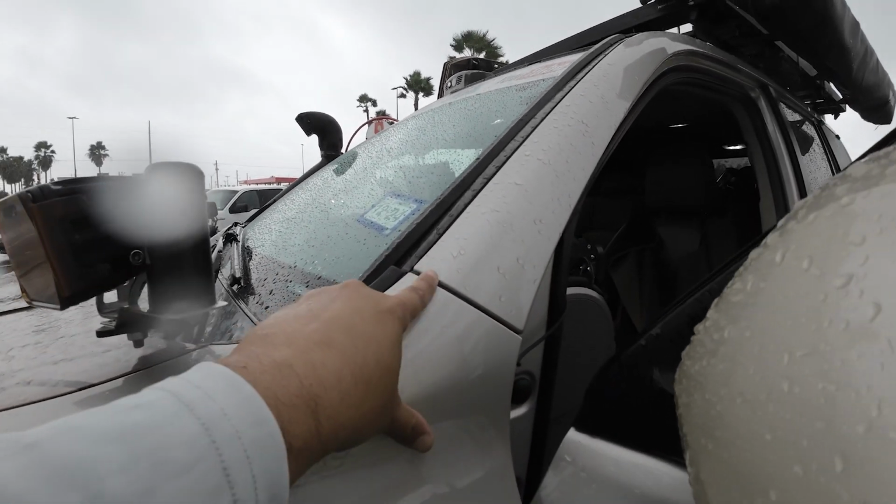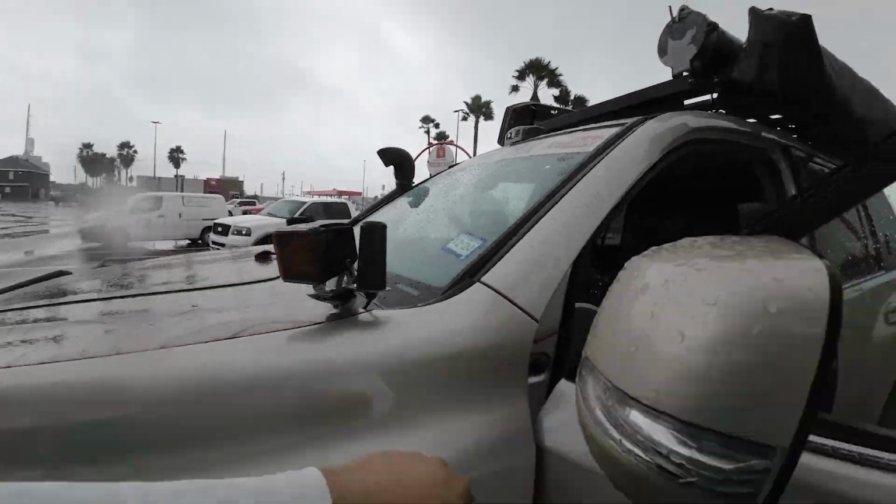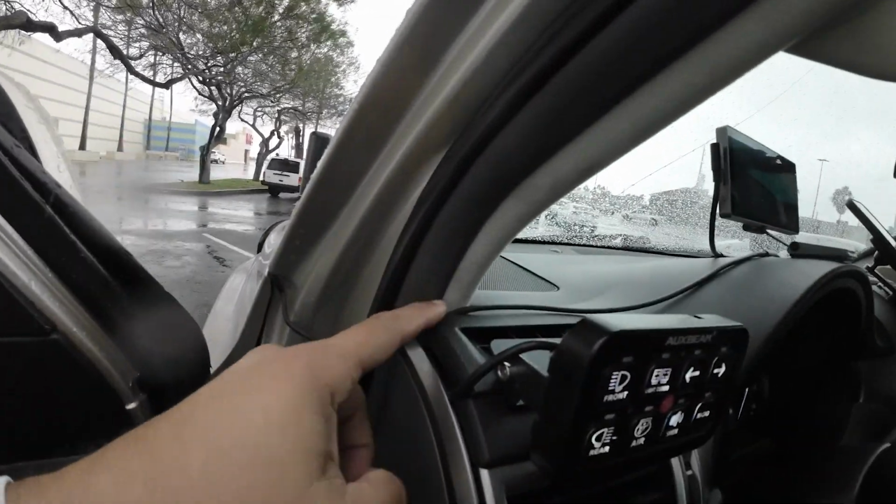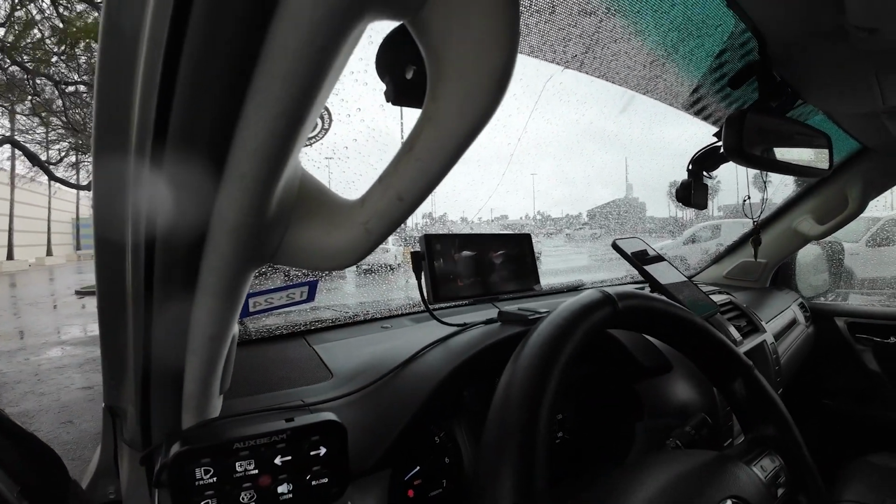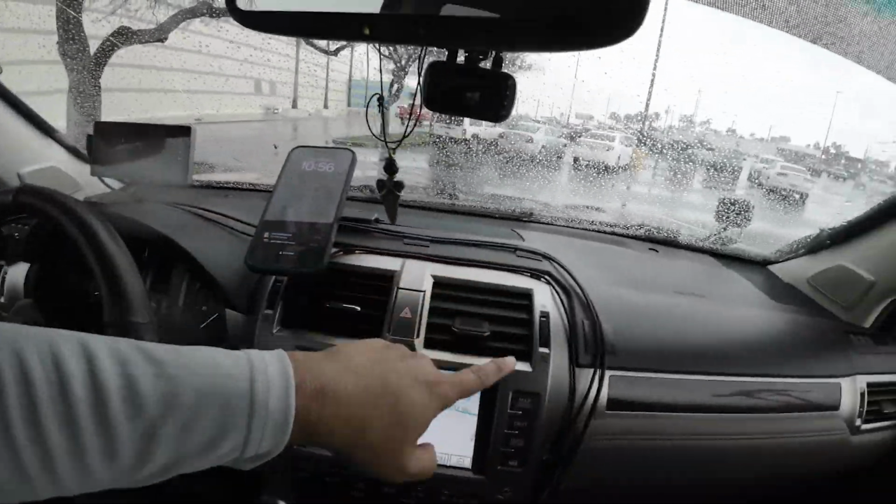On my GX, I have this little gap, so I was able to fit the cable in through here. So I didn't have to make any major modifications, nothing at all. I just brought the cable through here, then through there, and then from here I was able to connect it to the camera. But anyway, I just ran my cables this way.